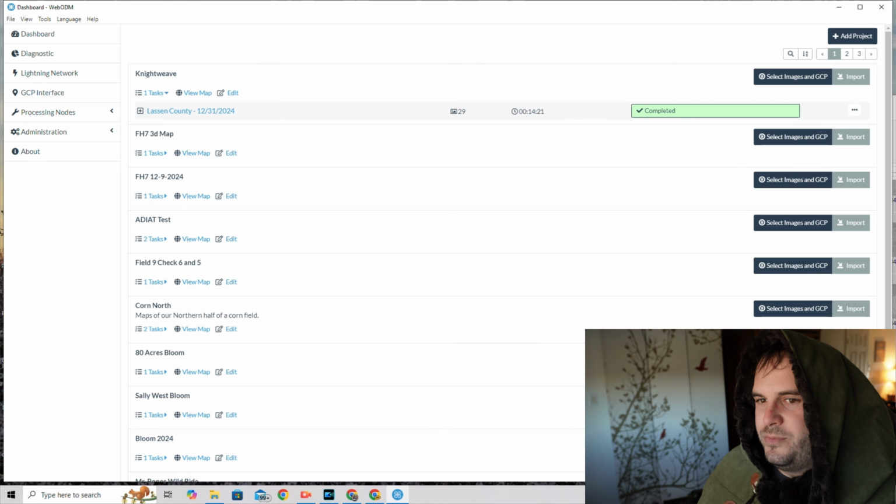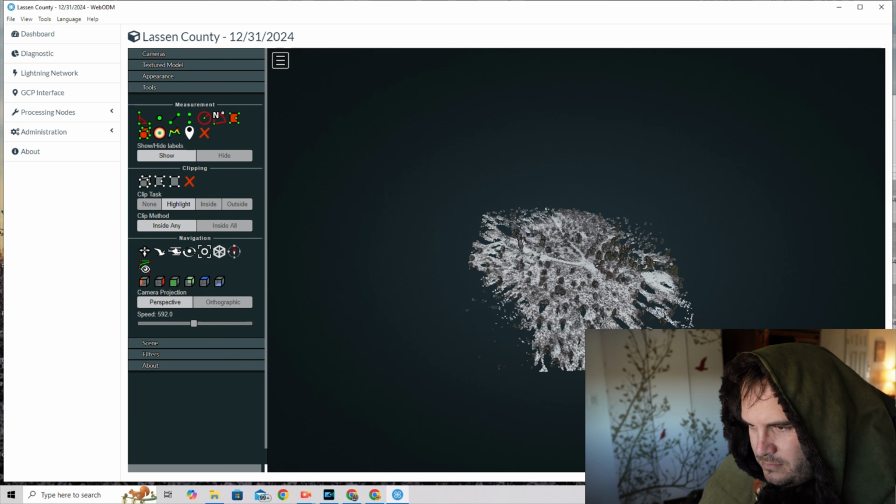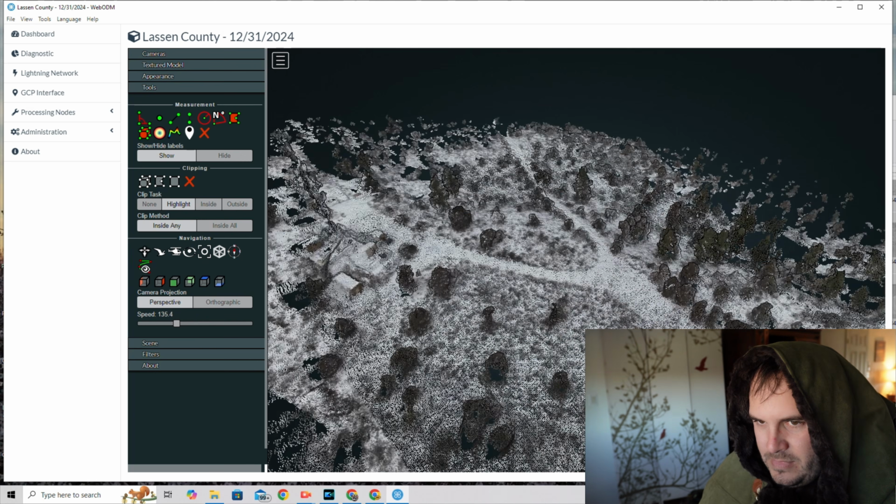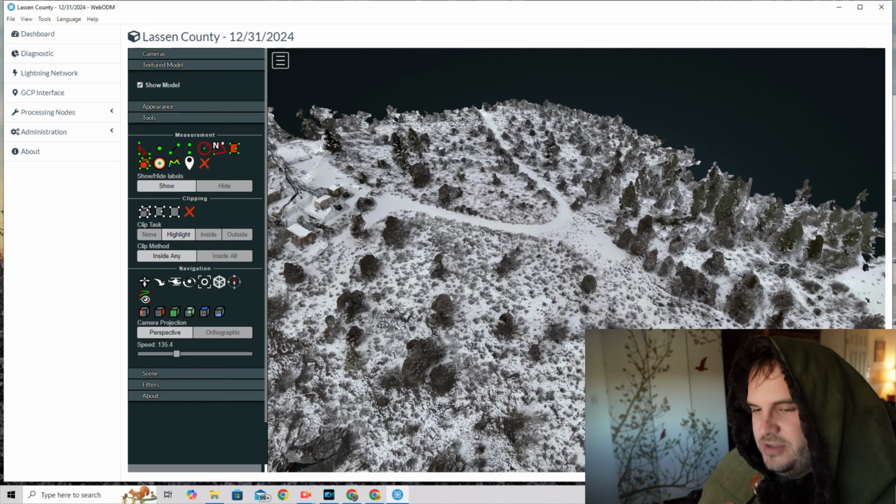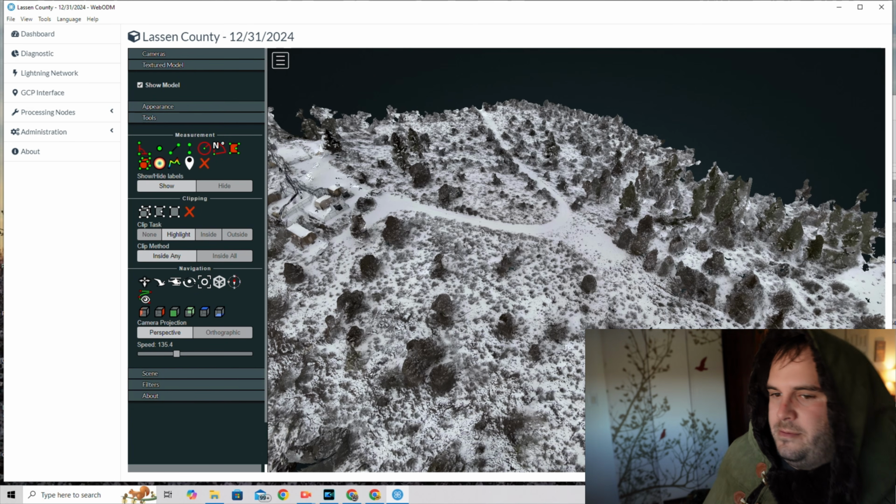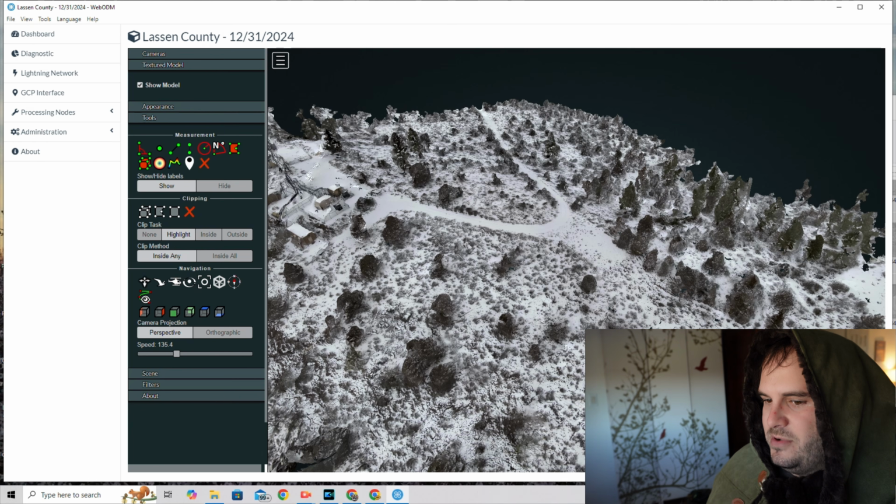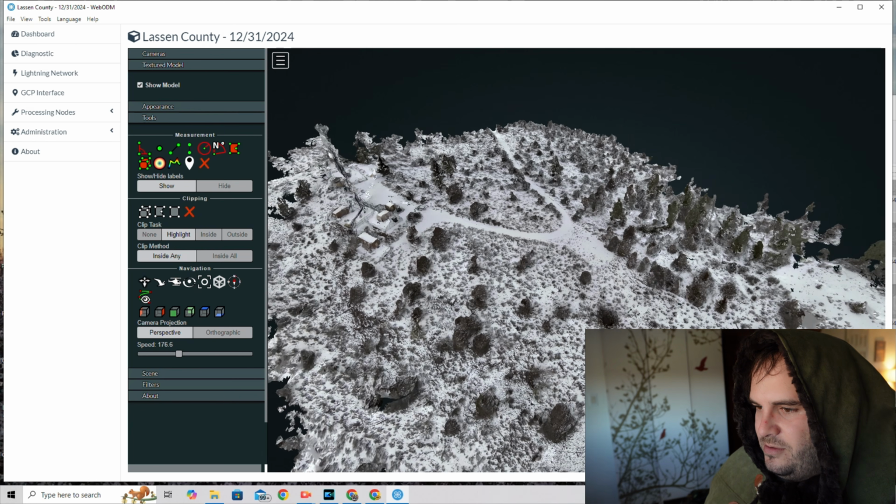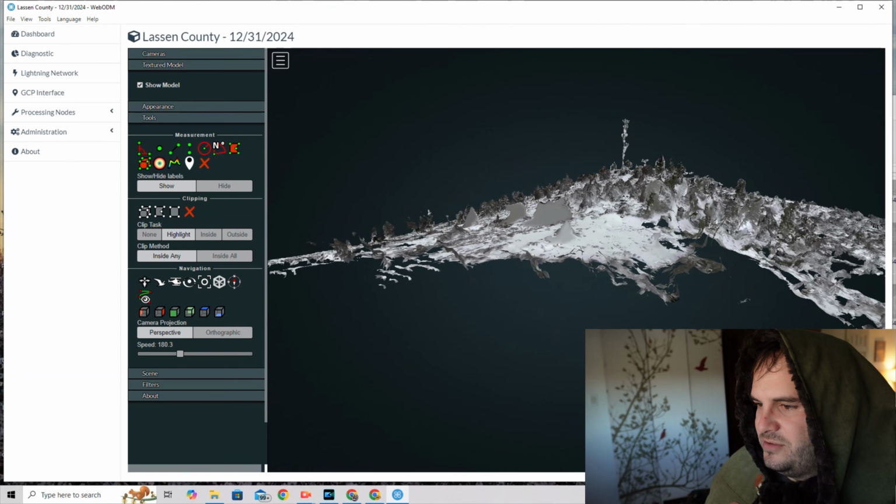Okay, cool. Our 3D image is finished building. Let's open this up and see. Let's make this a textured model. So this is one of the things I really love about WebODM, if you haven't seen this before: the ability to turn that entire mapping mission we flew into a full-blown 3D render of the entire scene.